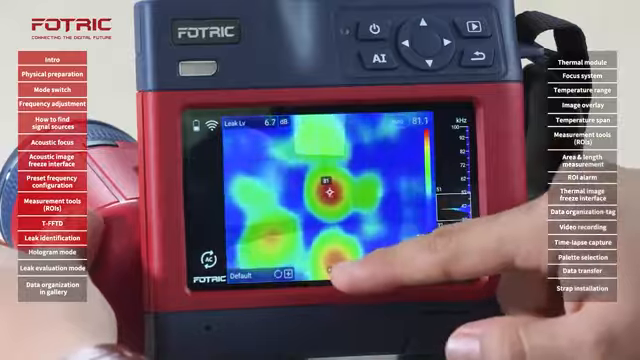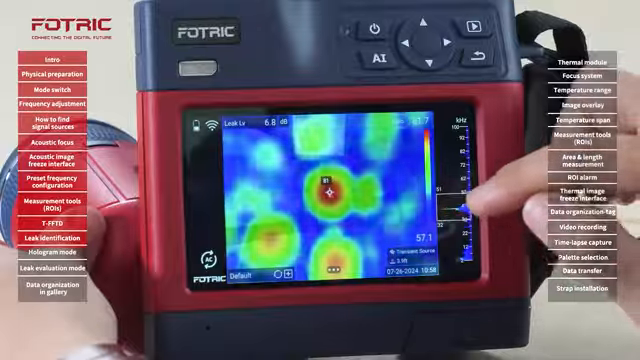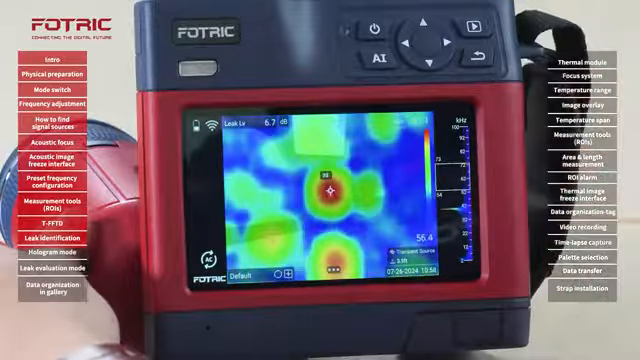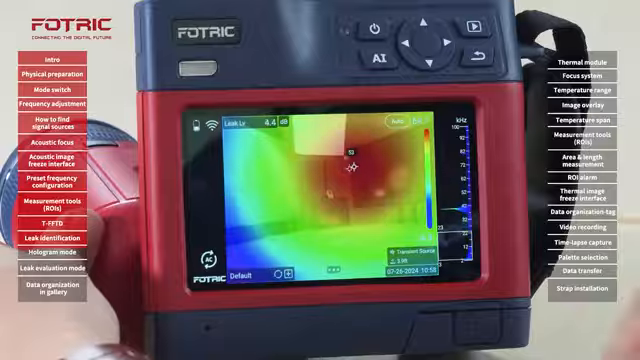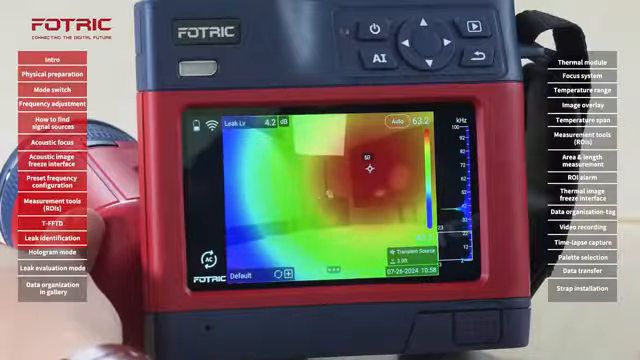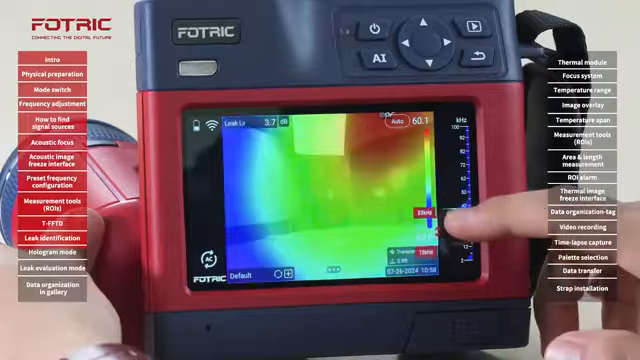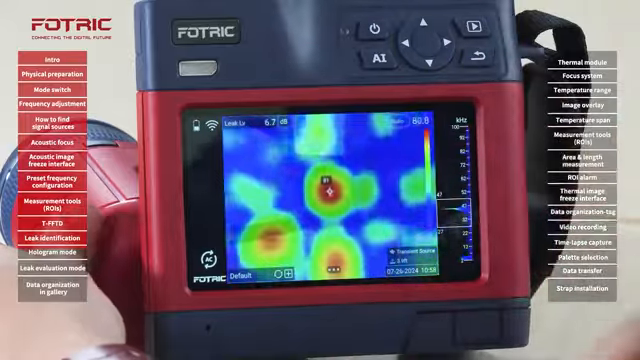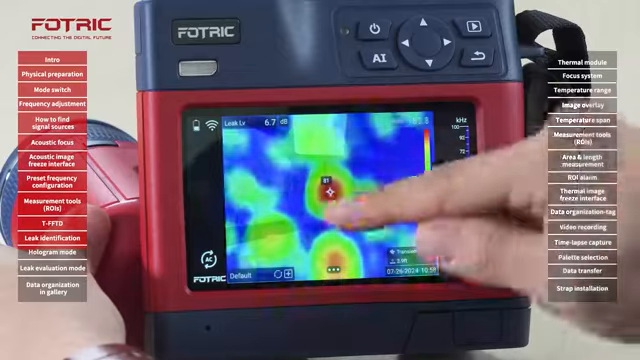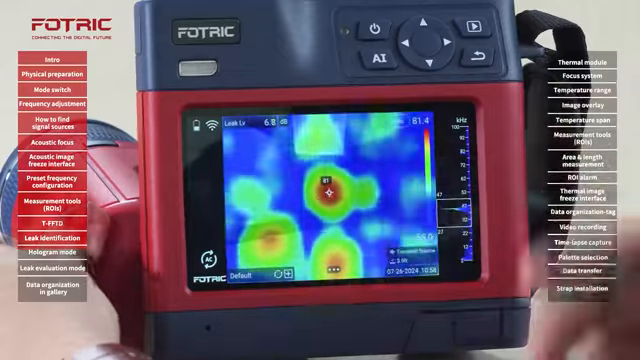So I will first adjust the range that I'm interested in, say higher or lower. Right now I'm in the audible sound, so pretty much what you see there is the reflection of my voice. If I go to the specific frequency range of my emitters, which are around 40, it will focus on the same three spots that we saw earlier.